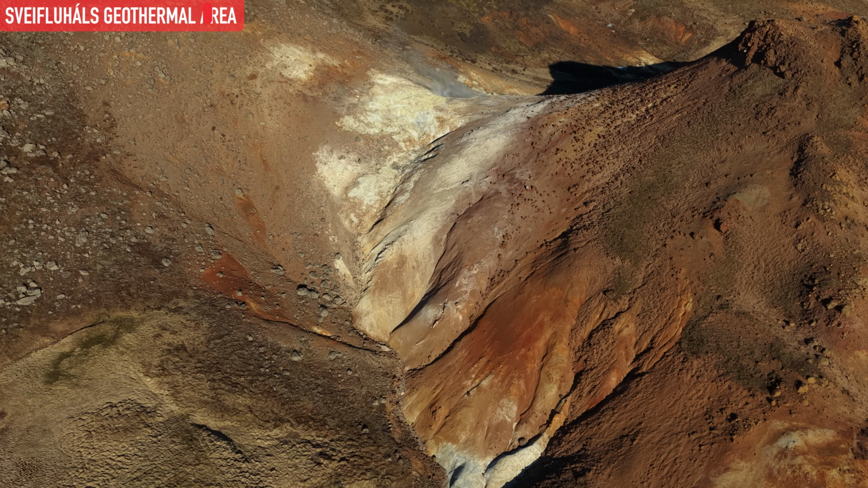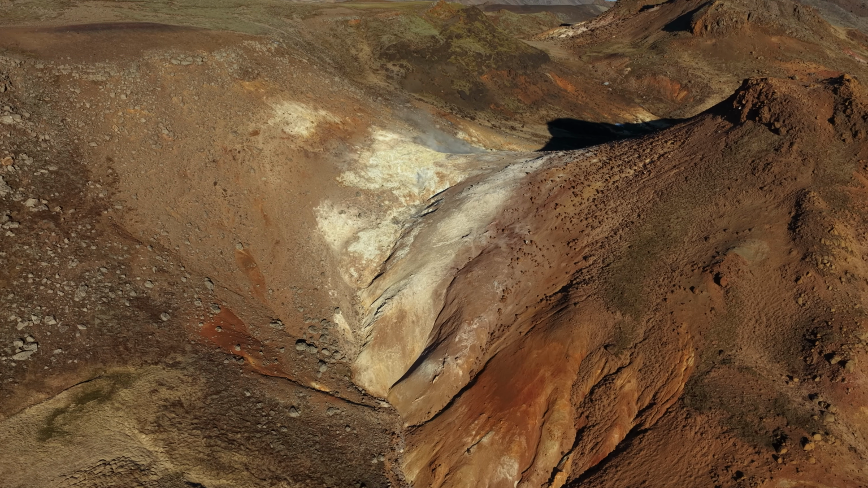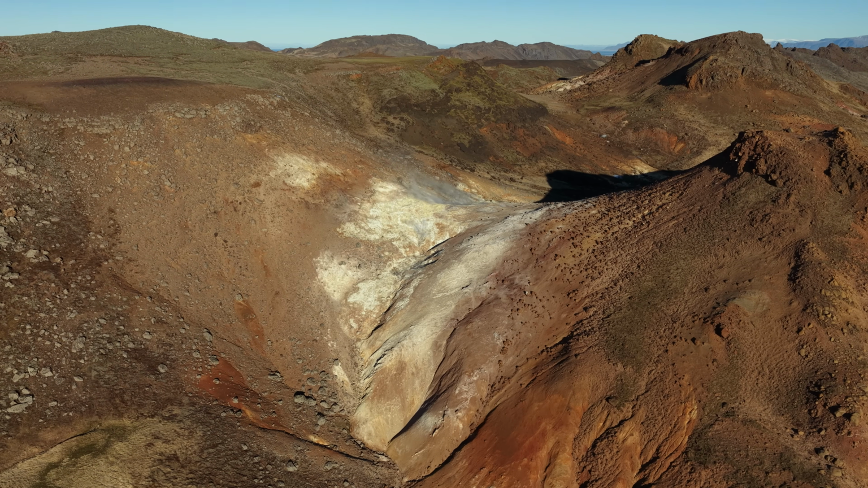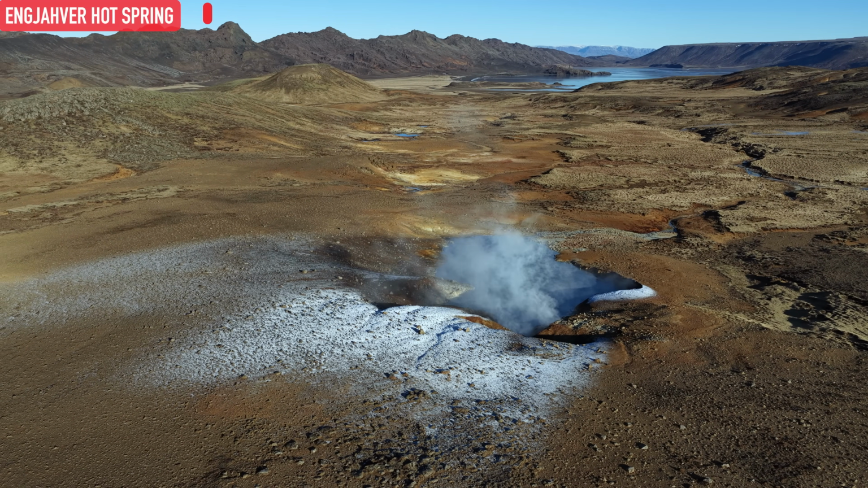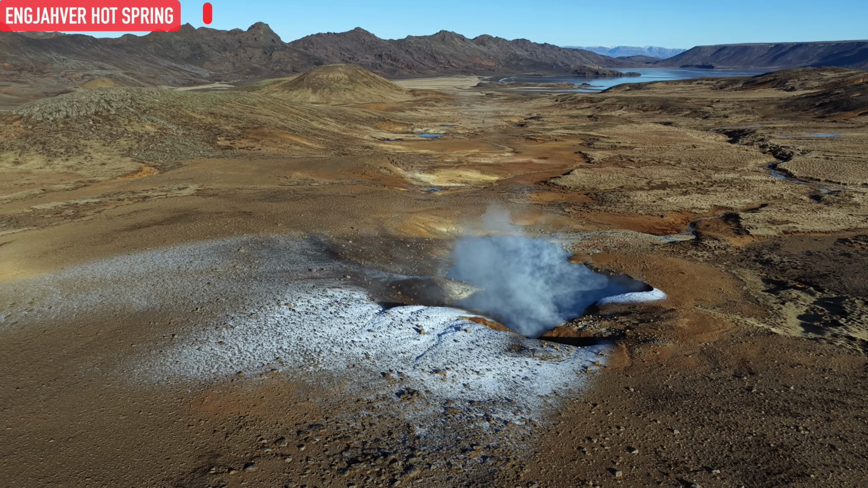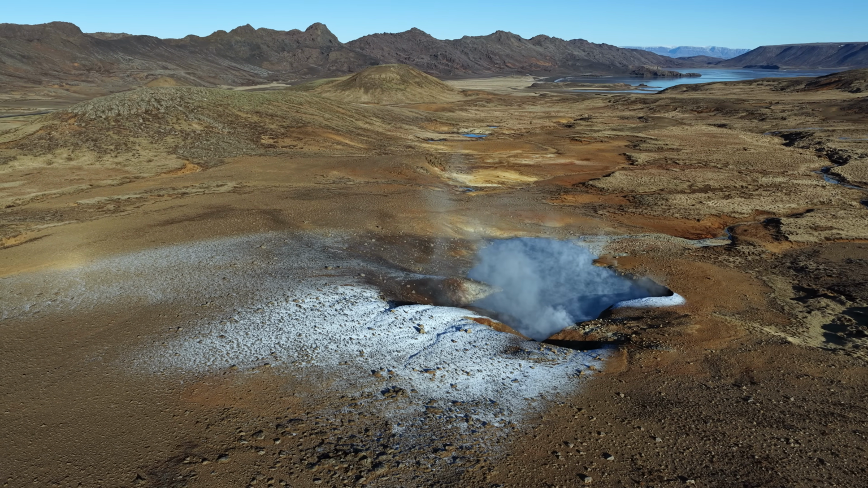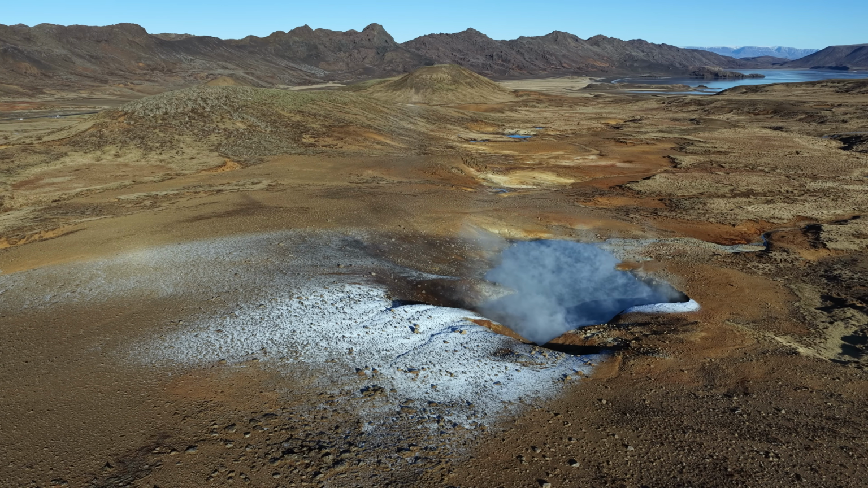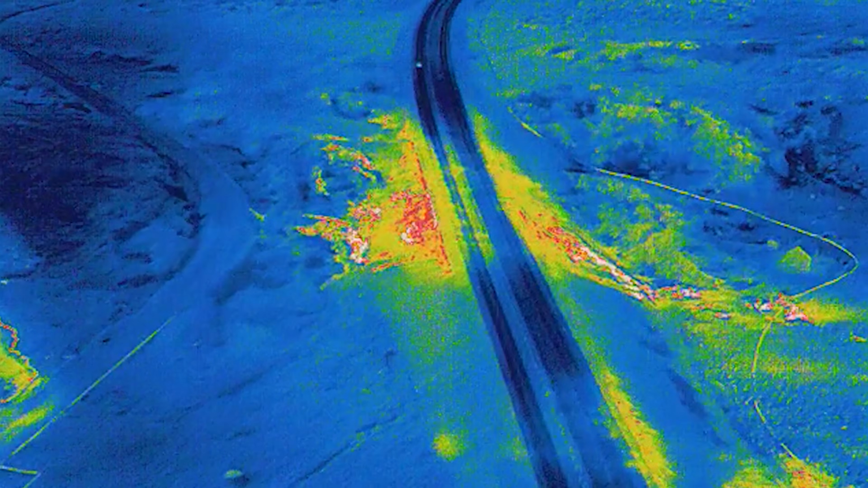It's time to look at new footage from the drone with the thermal camera. I will actually be making two videos from the footage shot during my recent trip to Reykjavik and the Reykjanes Peninsula. The second video will be online tomorrow, and today we will be looking at the good old location that I have flown over frequently since May 2023, the hottest highway in Iceland.